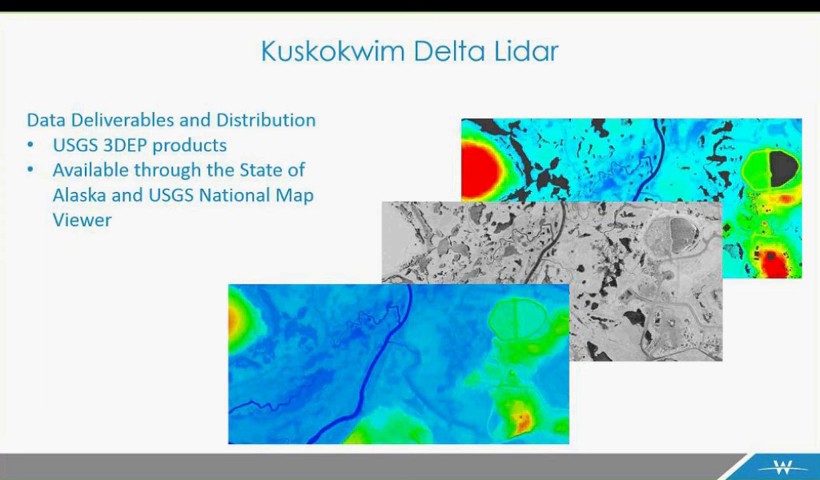Among these products, there will be classified LAS data tiles. There will be raw swath, which is basically adjusted, calibrated swath data that's unclassified, just the unclassified point cloud. There will be a hydro-flattened digital elevation model, which is in a gridded format, IMG grids, and the associated break lines that go with those as well. You'll also get the intensity imagery all tiled out the same way as the classified LAS and the DEMs. And then all of the associated metadata and reports will be included as well.